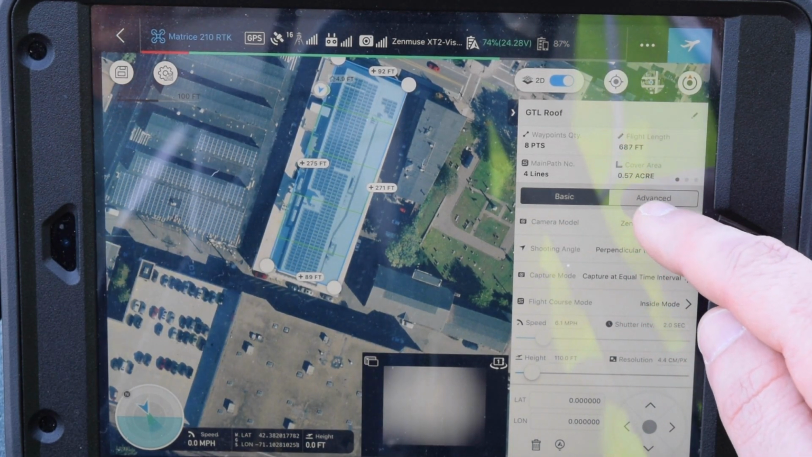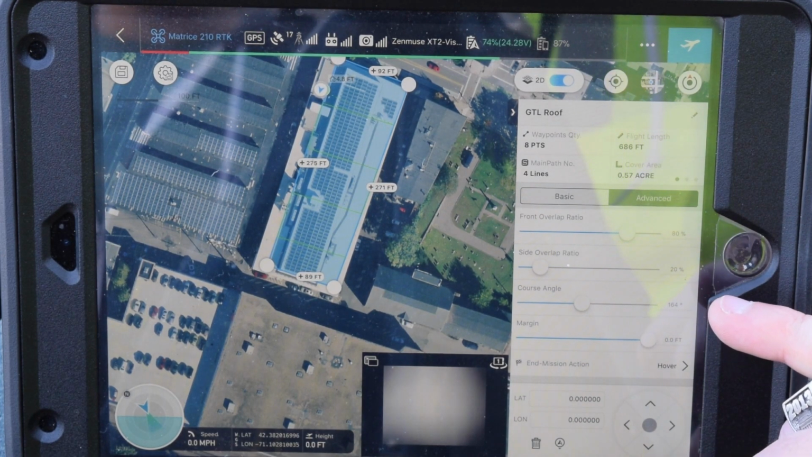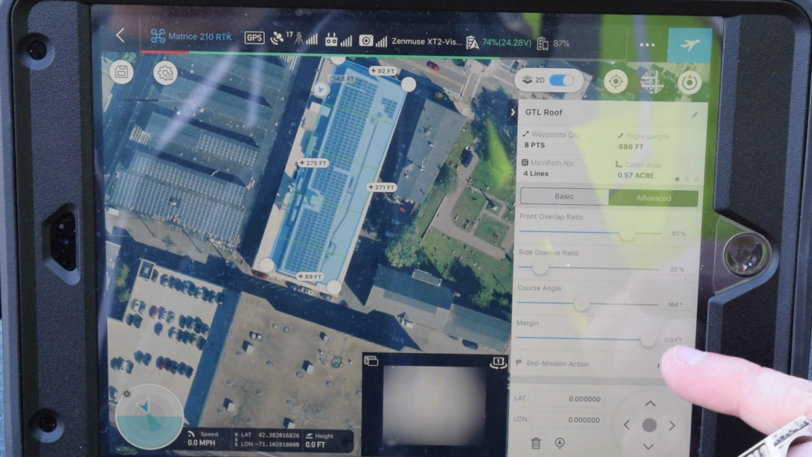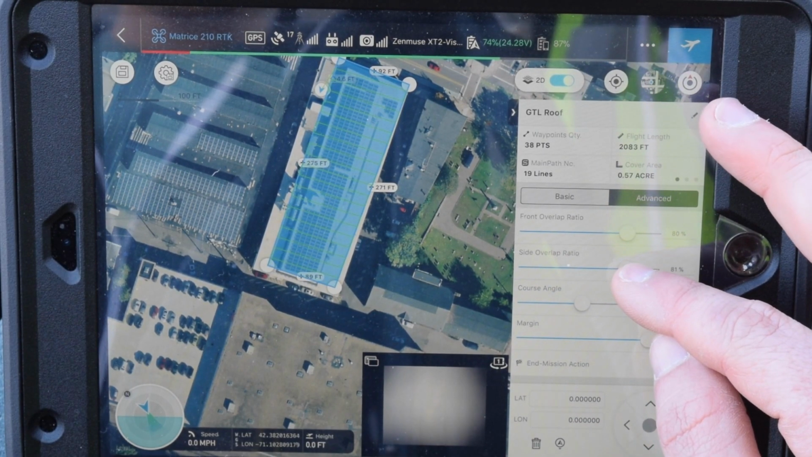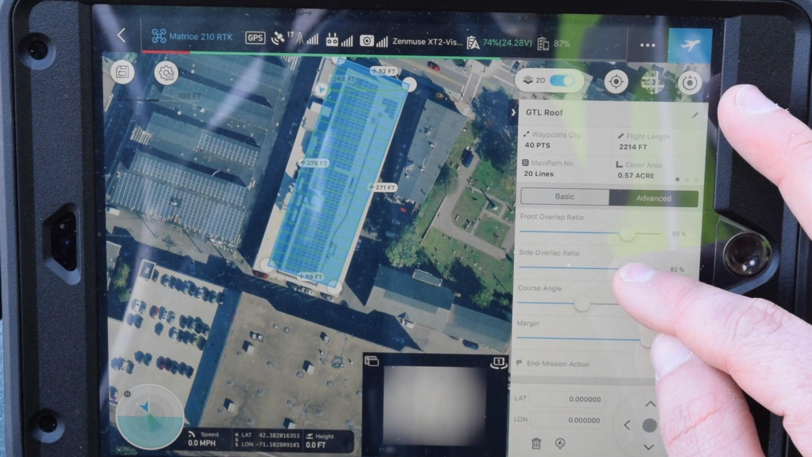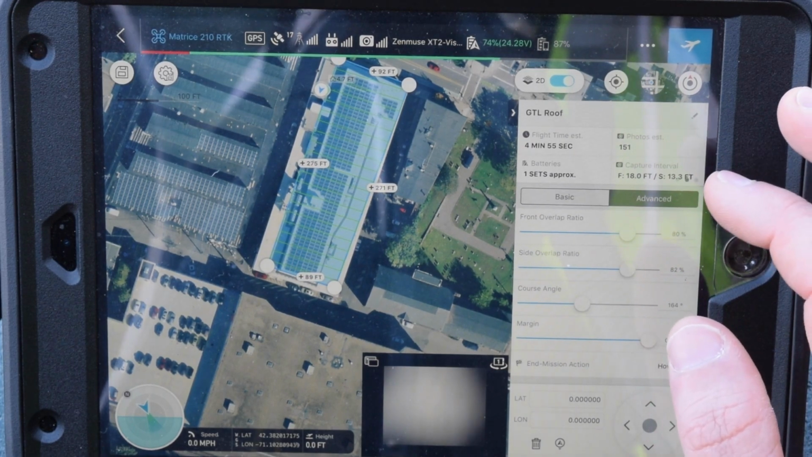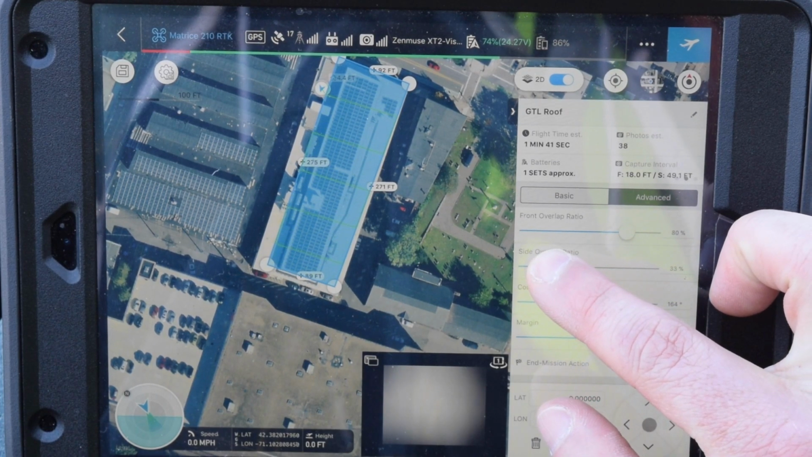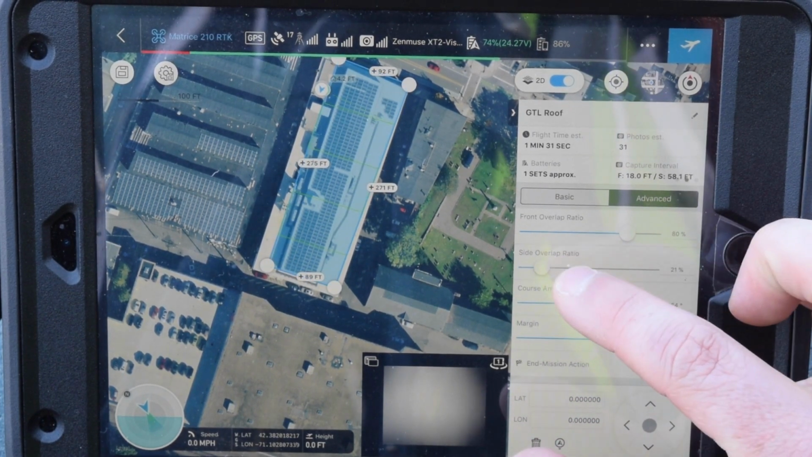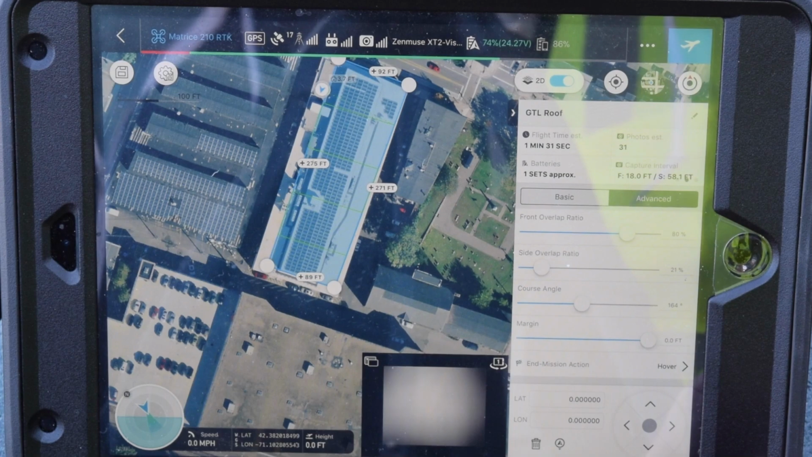Okay, if we go into the advanced settings, you'll notice that we use 80% front lap and 20% side lap. The 20% side lap is going to save you a ton of time flying. Just for this rooftop, if we set it at 80 or 90% overlap, that significantly increases our flight length exponentially. This is a very small roof, so it would take 150 photos, but if we go down to 20% overlap, we're only going to take about 30 photos. That percent change is going to be similar when you're out there at the big solar farms and save you a ton of time, especially if the solar farm is hundreds of acres.